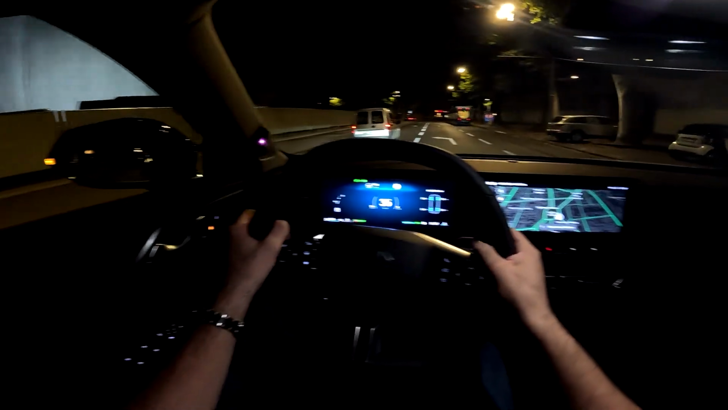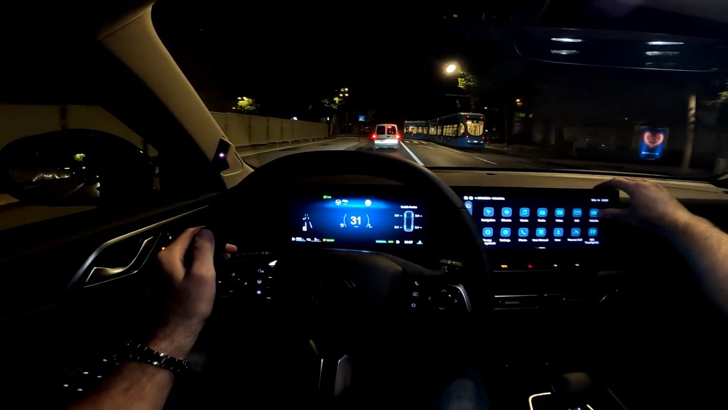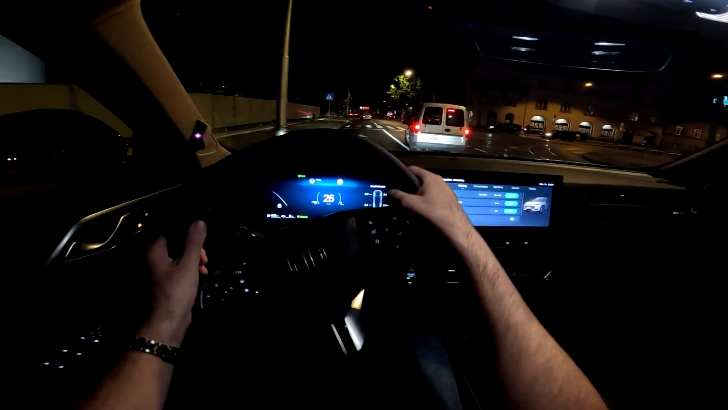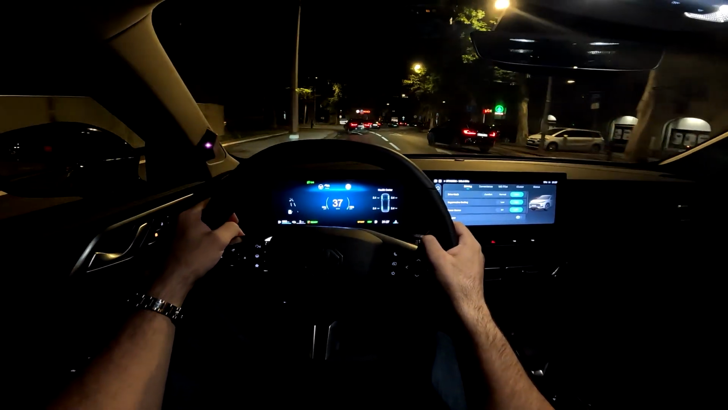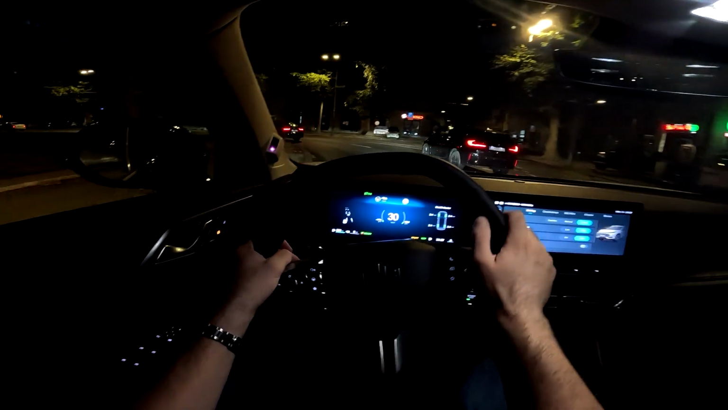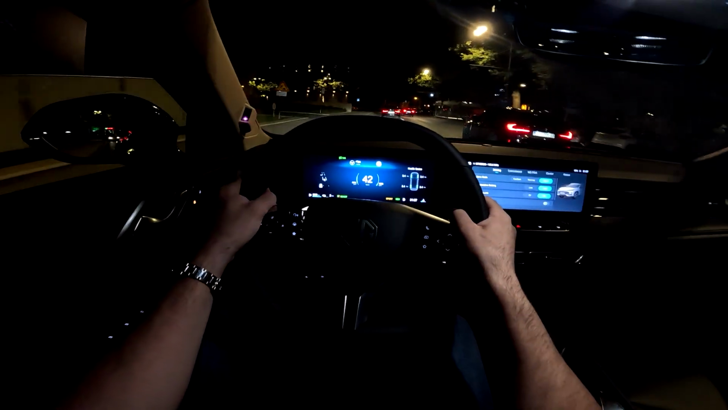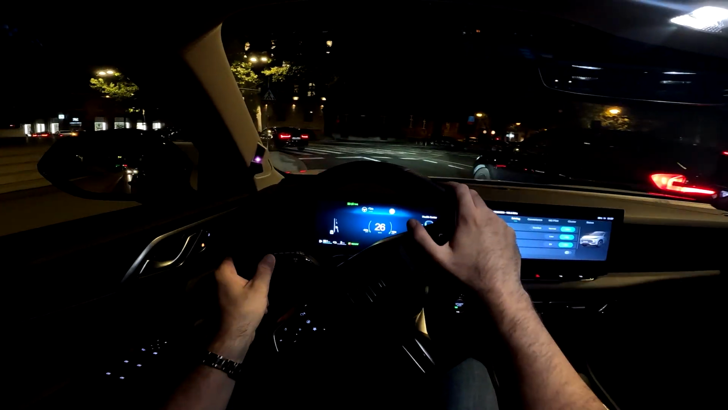You also have different driving modes, so if we go here to vehicle and driving, you can put the car into sport mode. Throttle response.